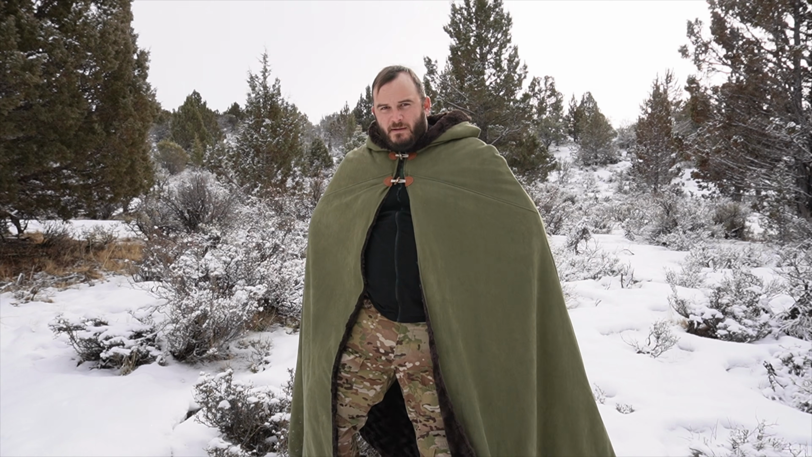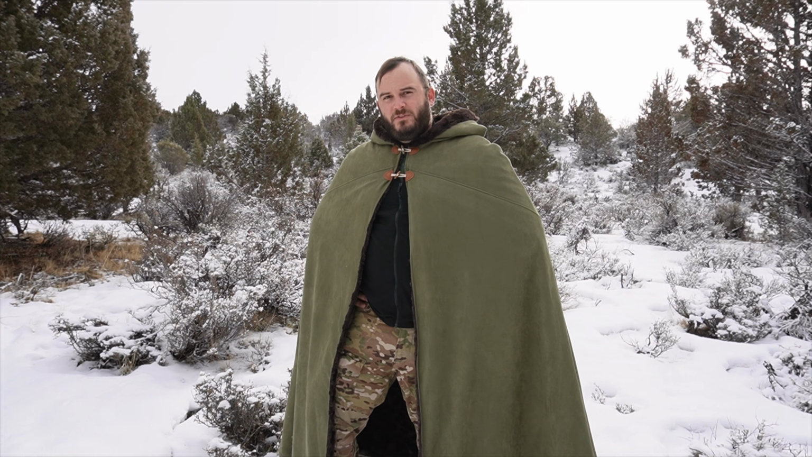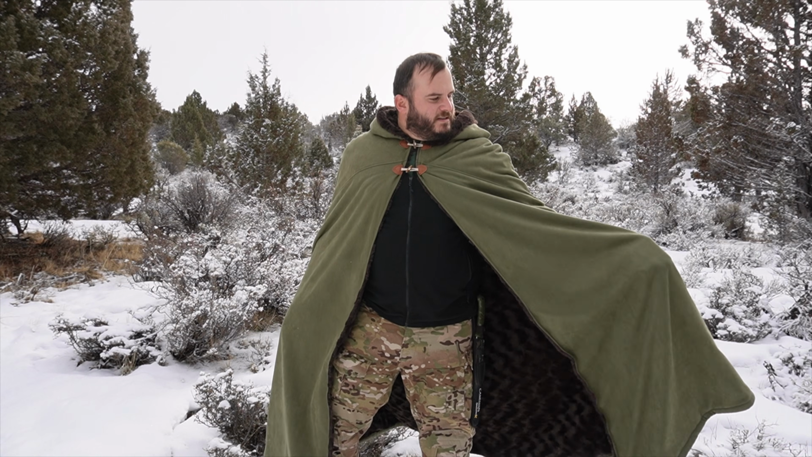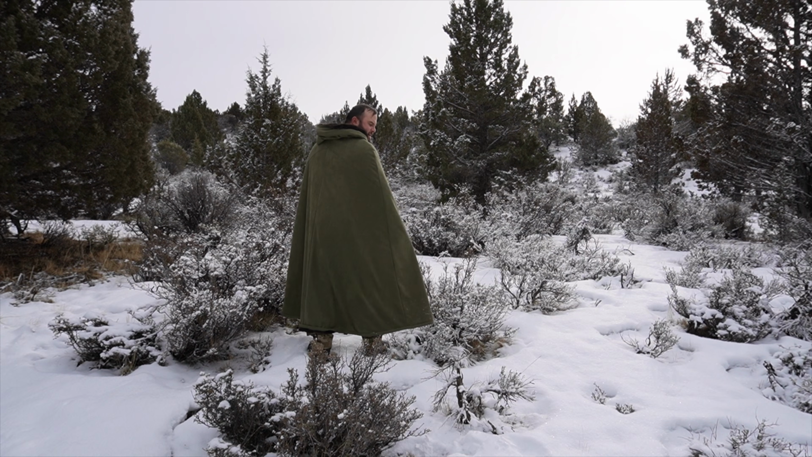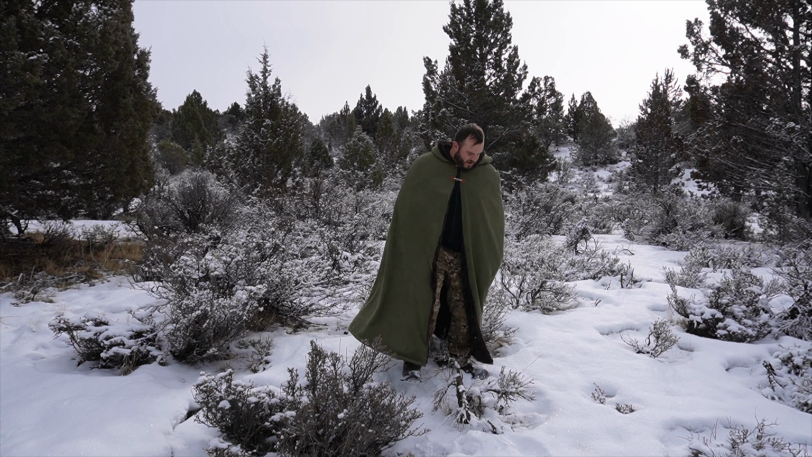I went out and set up a time lapse last night, and it was about 16 degrees Fahrenheit, and I was just in my shorts and flip-flops and this, and I kept it around myself, and I stayed incredibly warm, except for my toes, but that's fine. This is the medium-sized cloak, and as a 6 foot, 220 something pound man, it fits me pretty well. You can see it hangs down pretty much all the way to my boots, and it does scrape the ground a little bit.